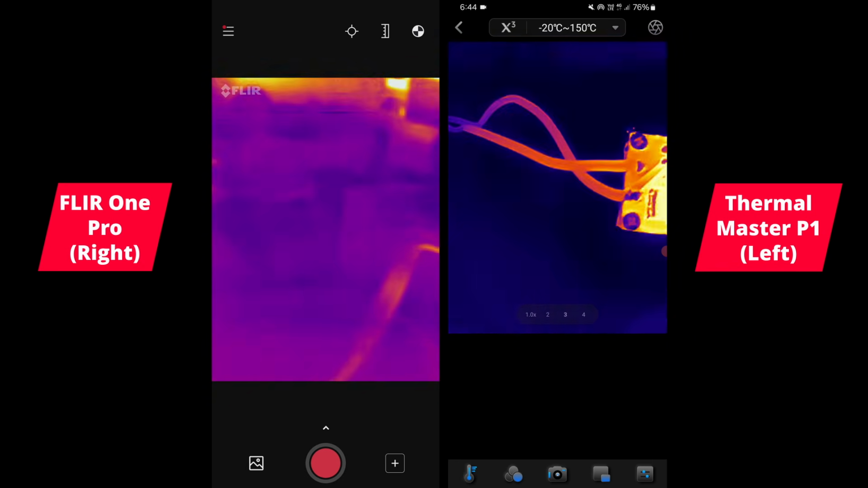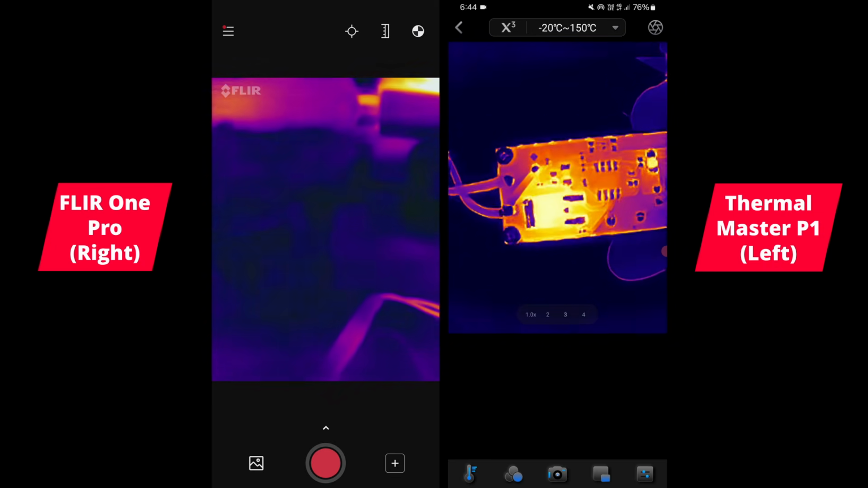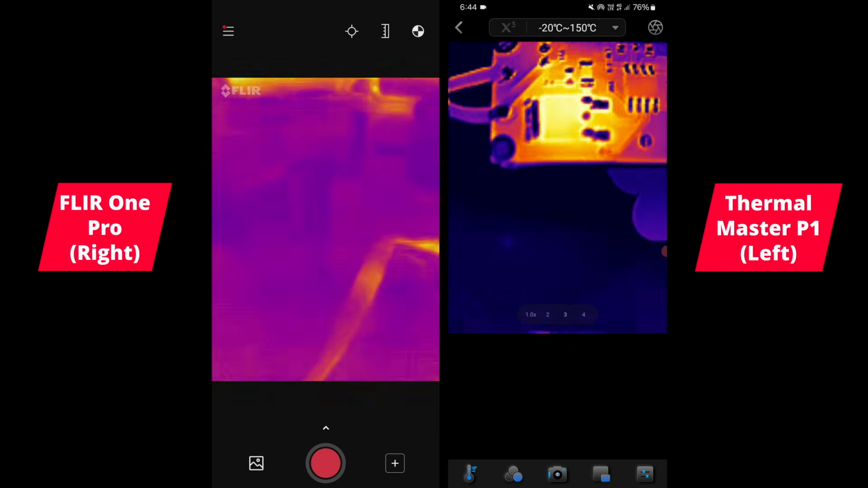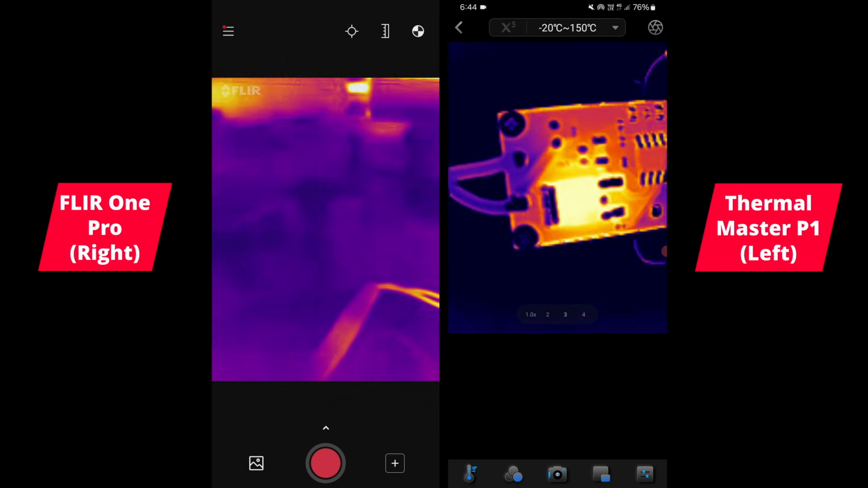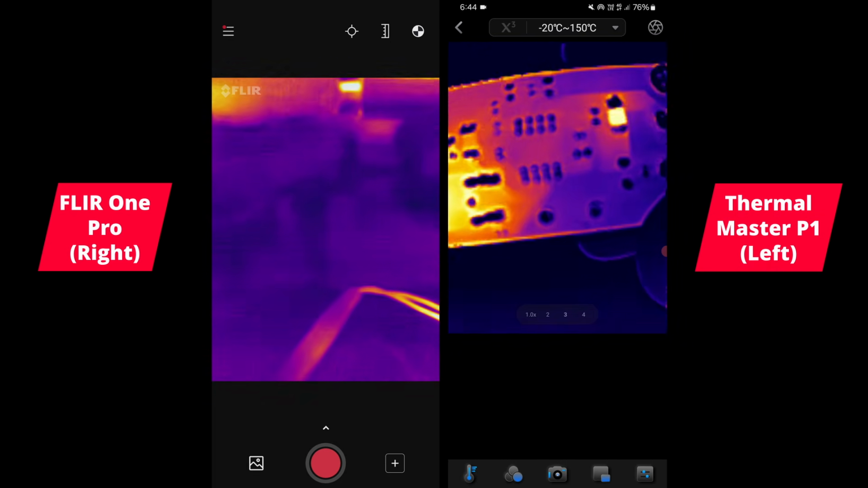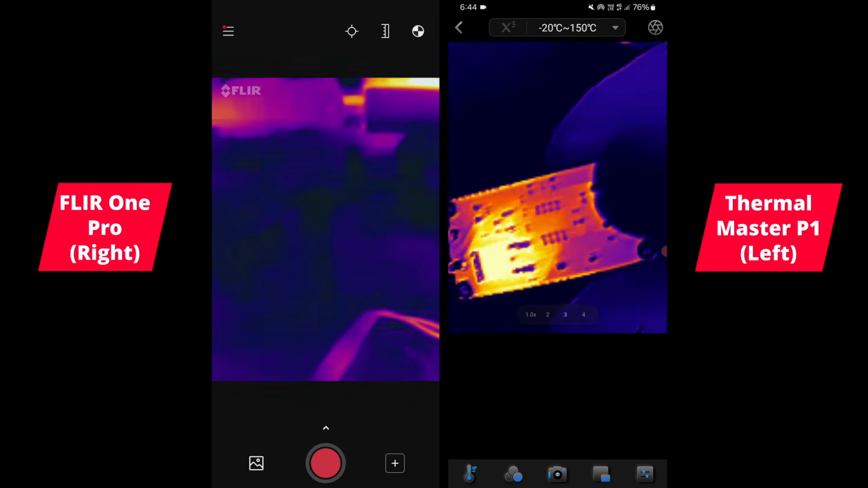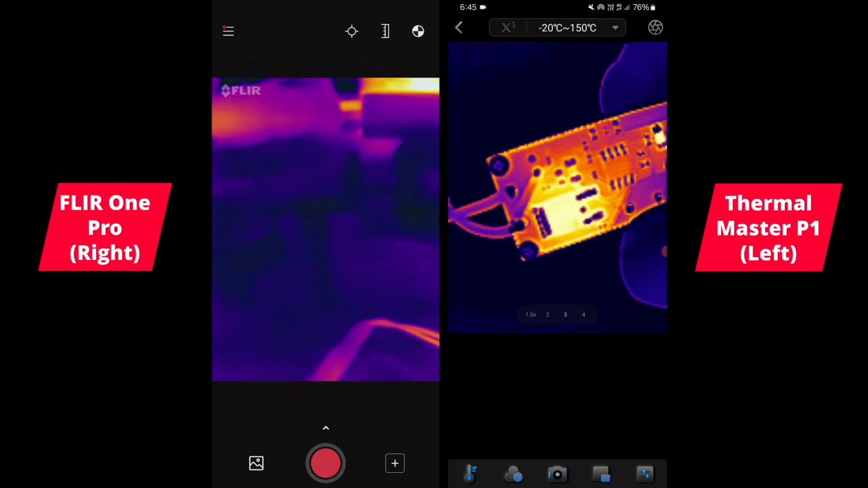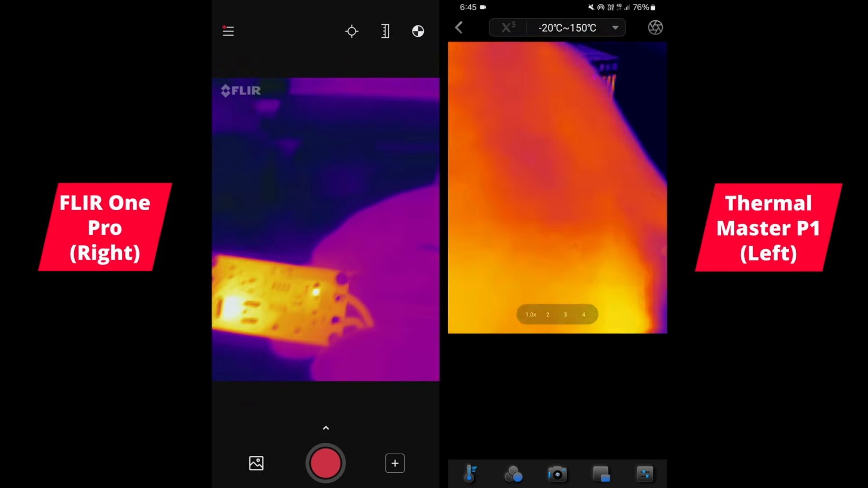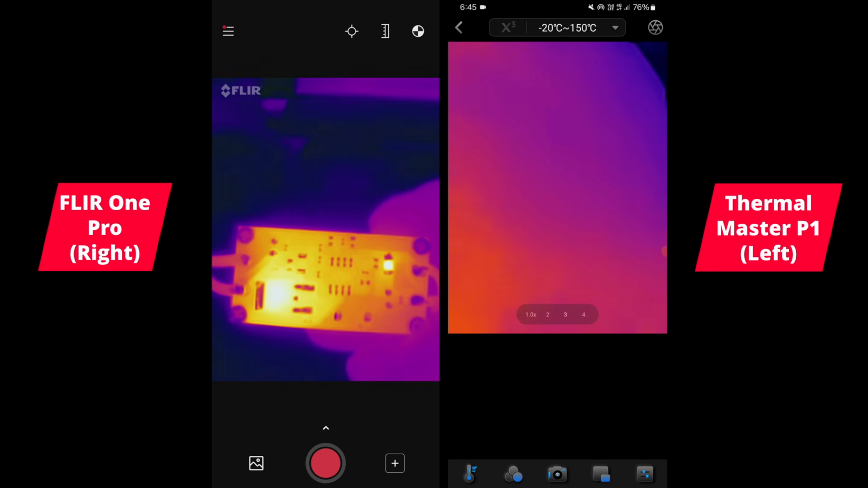And let's have a look on the P1, Thermal Master P1. This is with the X3 turned on. So if I turn off the X3, you can see here as well, it picks up all those individual components and even a bit more detail I find, with the little copper wire and things in the board. You can actually make that out, but you can't see that on the FLIR One Pro. So it kind of looks all the same color on the board.